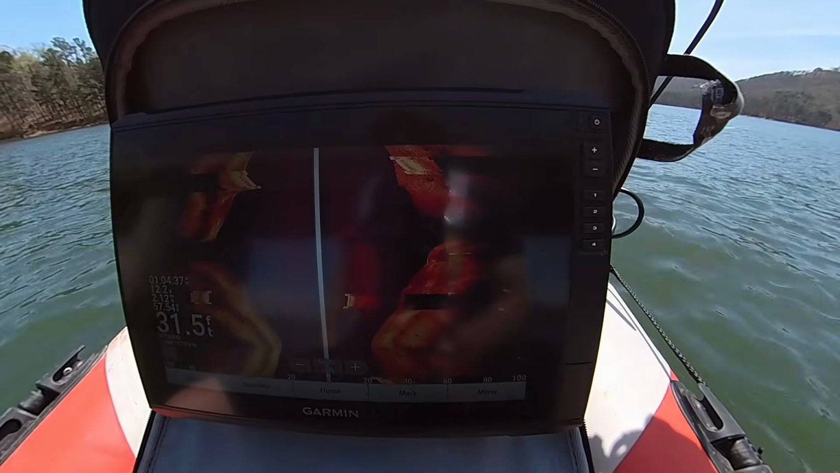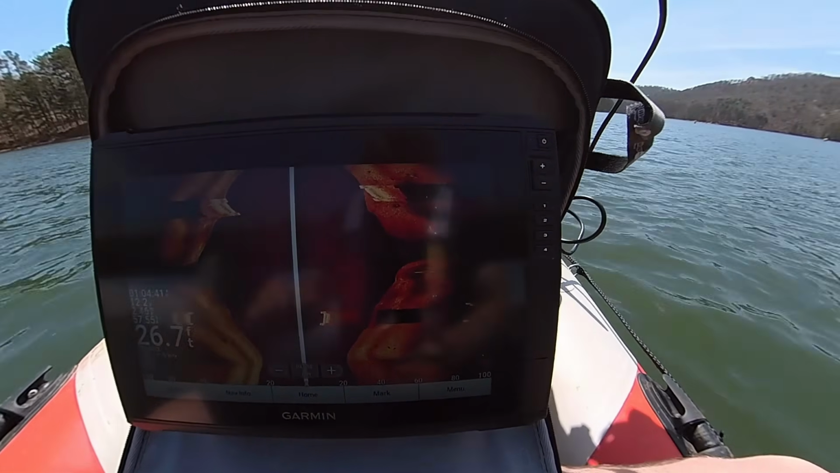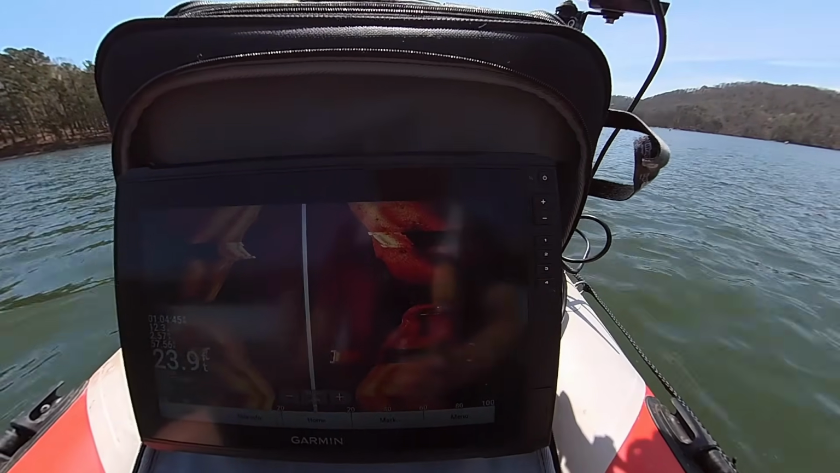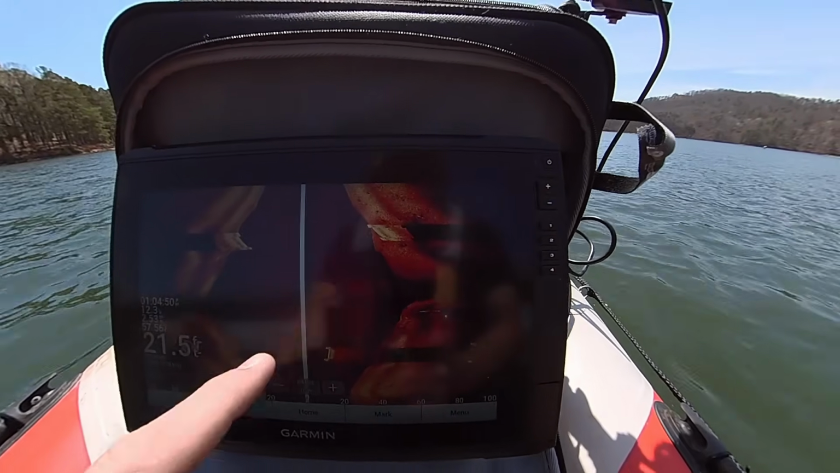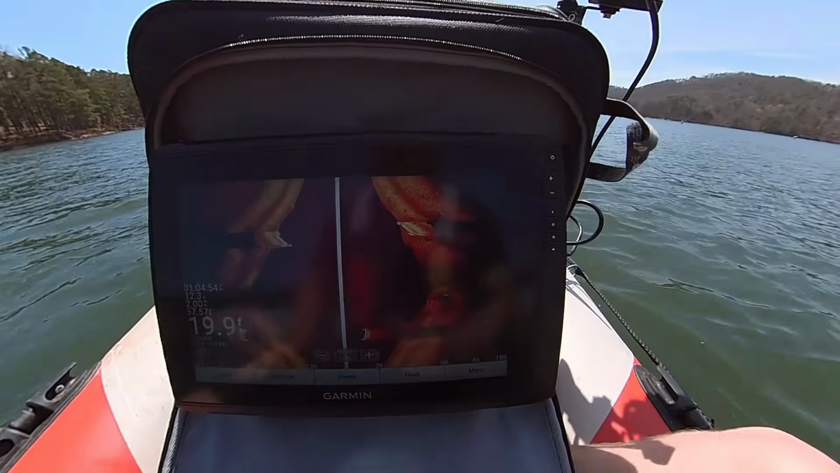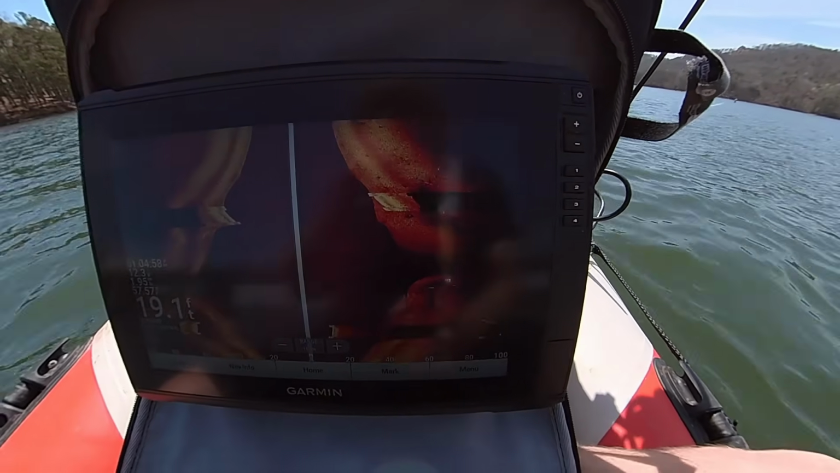I changed the color up to see if it might help. I'm experimenting with different things because a barrel is very small to see. You can see the pillars that hold up the bridge. You can see that well, but look right next to that pillar, right there. That's a tire. So if we can see a tire that deep, then we should be able to see a barrel somewhere. We just got to hit it with the right angle.